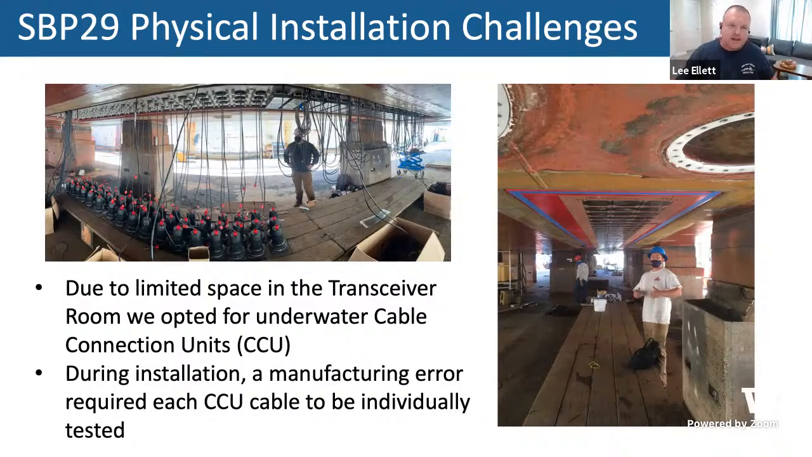But another challenge we had on site during installation was due to a manufacturing error. Each CCU cable had to be individually tested to confirm, as there were some factory defects, and a few of ours were affected. But we had contracted for KUTI services, so they took care of that. It was part of the challenge we had during the installation.